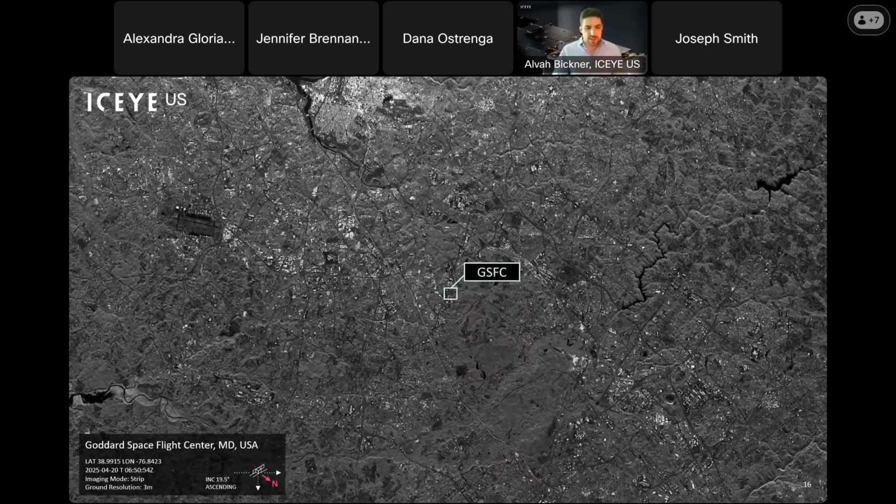The next we're going to see here is a strip image. So we've zoomed in now to a 30 by 50 kilometer coverage with a 3-meter resolution. Still over the same area with the Goddard Space Flight Center. You can now see a little bit more detail, a little bit better contrast as this imaging mode is a higher resolution over a smaller area.